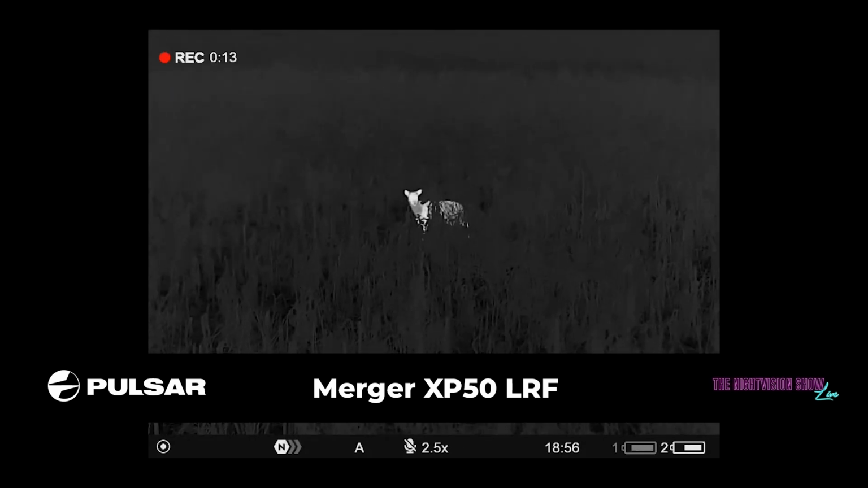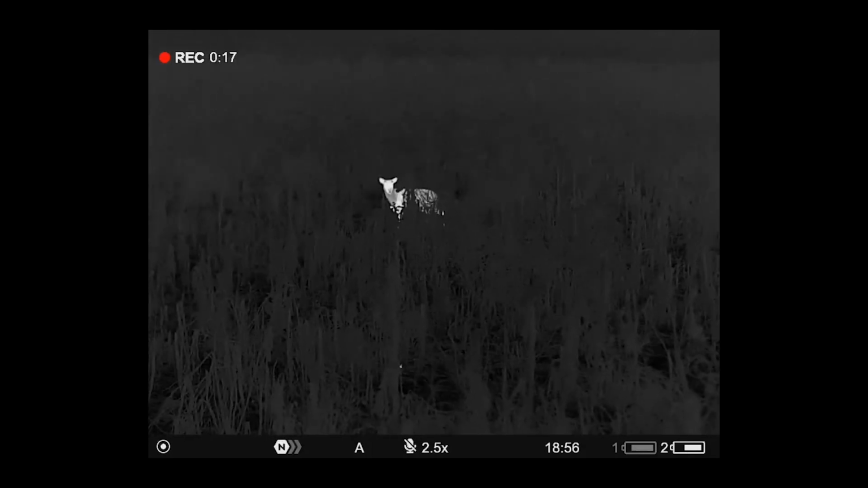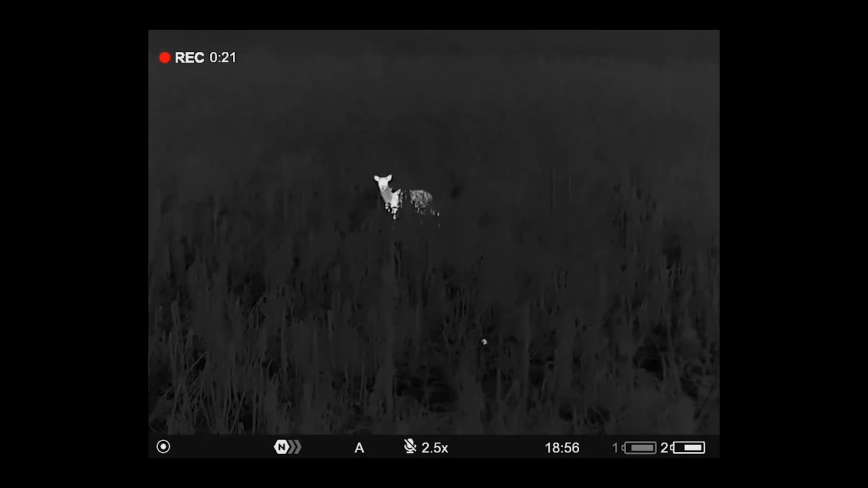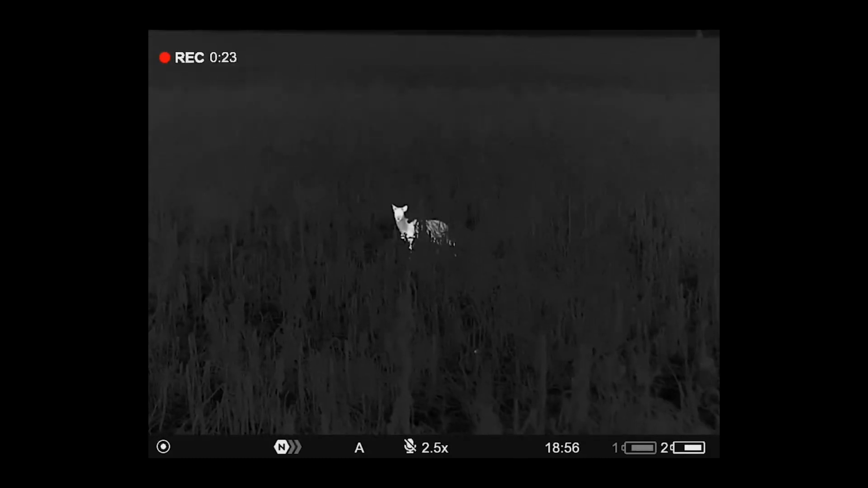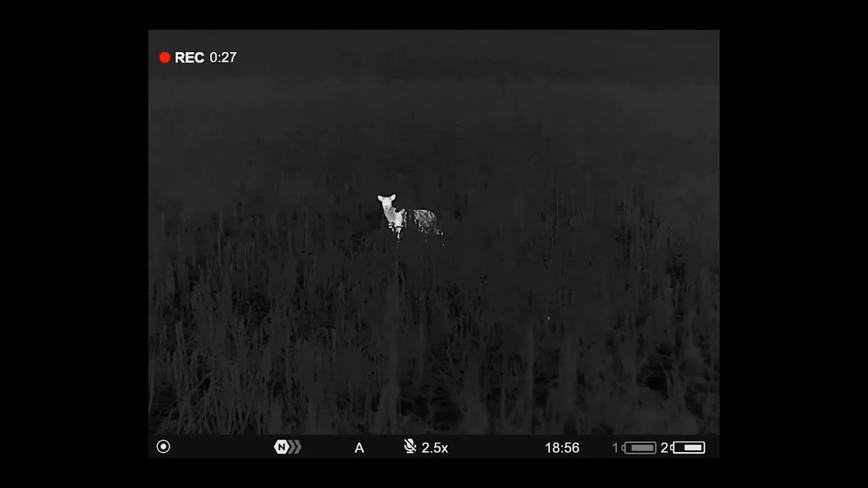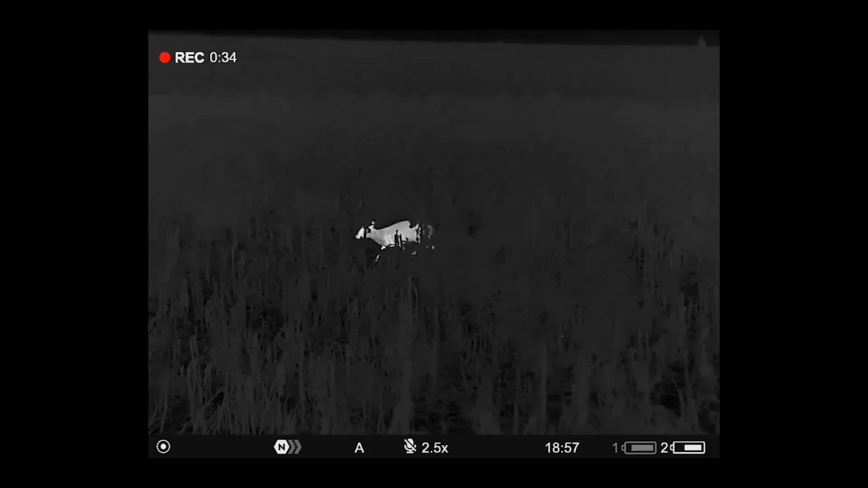There was a Muntjac, and it was, I'd probably say, 45, 50 metres into some undergrowth watching us. A friend and I were just coming back from stalking, and it was just sat there watching us, which was great because obviously you get the thermal out, get onto it, and just let it do its bits. But you can see the clarity in that white heat.